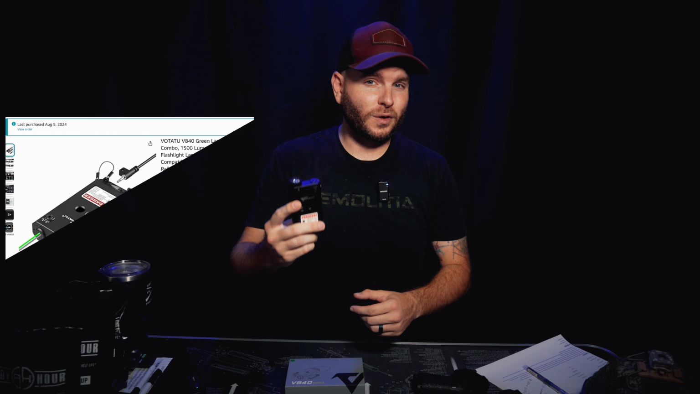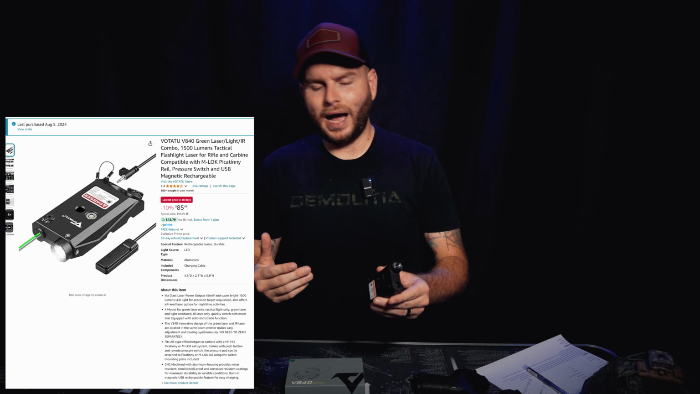Today we're gonna be going over the Votatu V840. This is a flashlight plus a visible green and IR combo that you can get on Amazon right now. At the time of this filming, late September, you can get it for like 85 bucks on Amazon. I got it for about 100 when it first hit the market, and I think for that price it's a pretty good steal. But of course we're gonna go over the pros, we're gonna go over the cons, but first